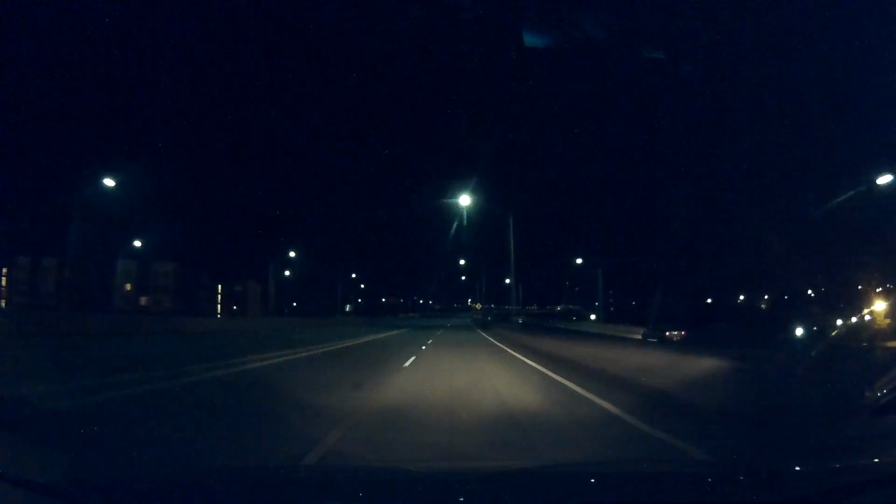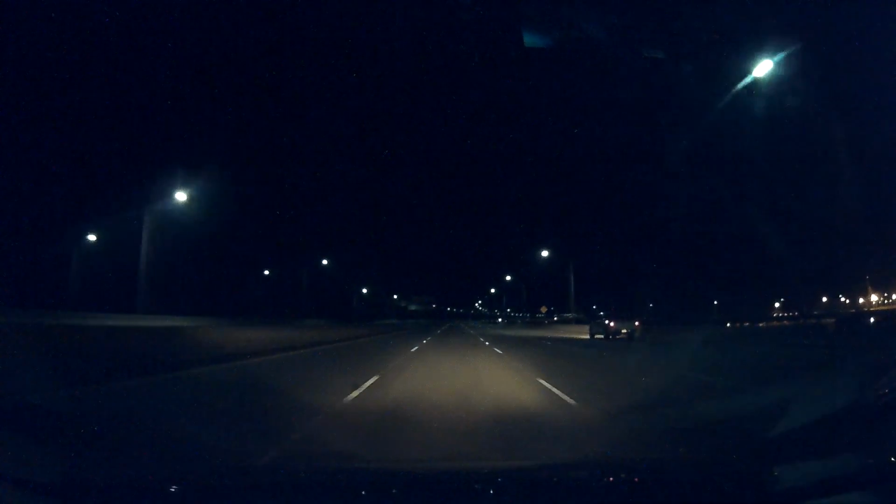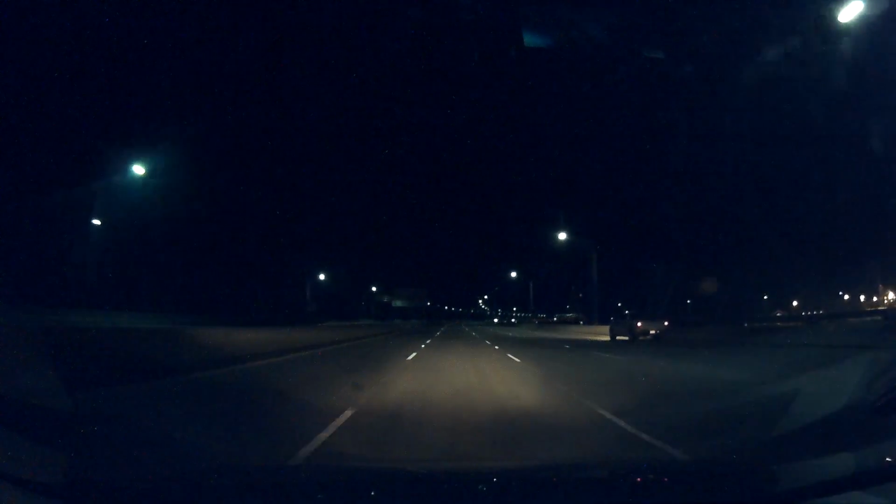Coming up to a big bridge here. I was hoping it would be lit up, but it's not. I don't know when they turn the lights on, or if they only do it for special occasions, or they only have it on for a certain period of time at night.